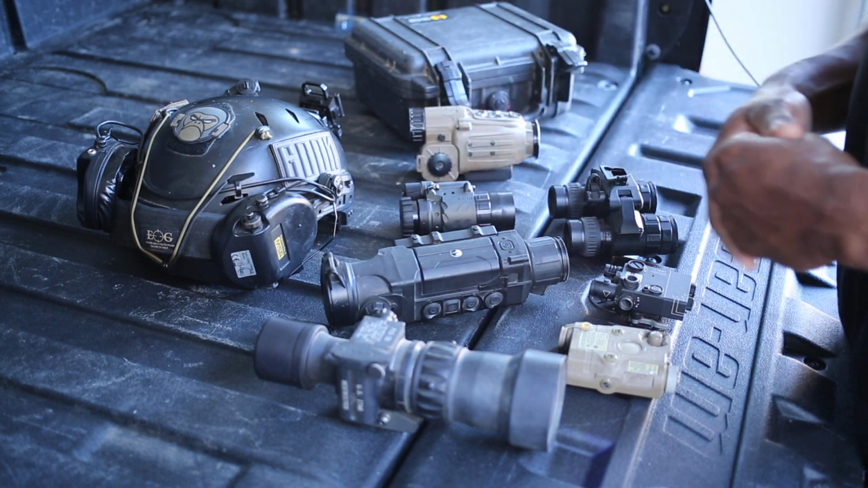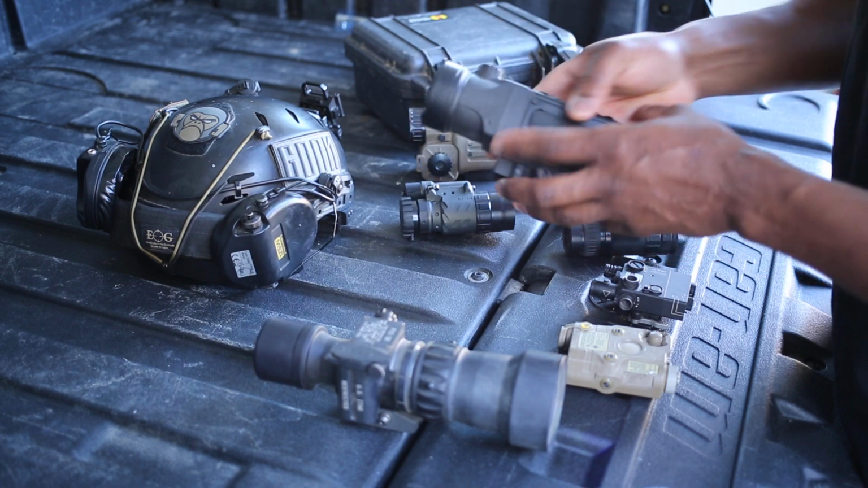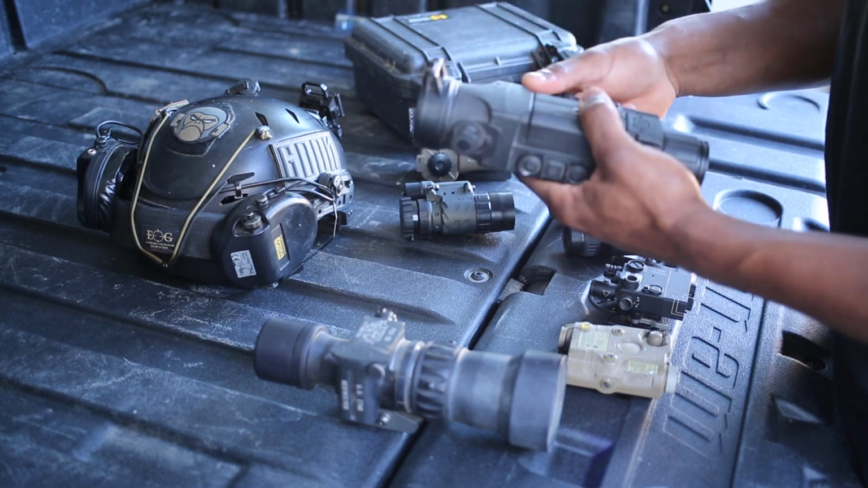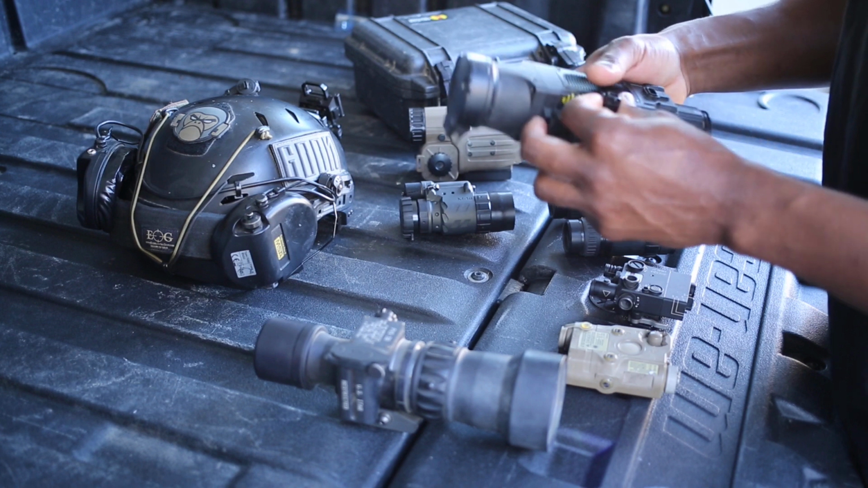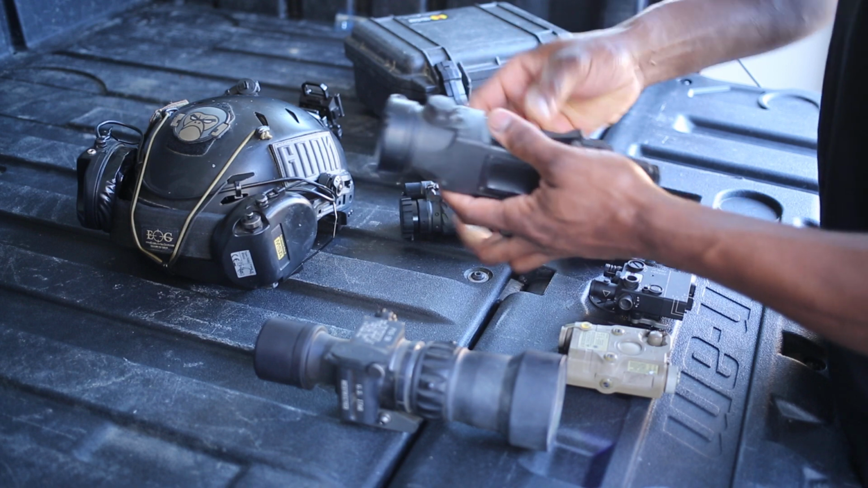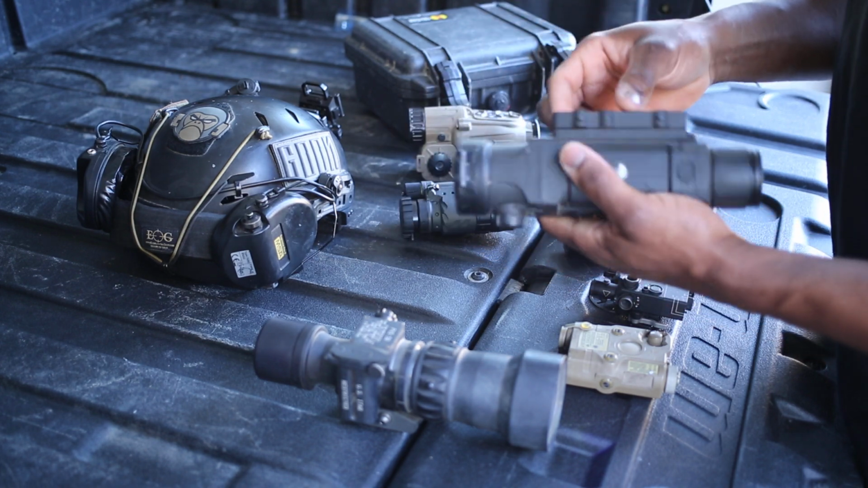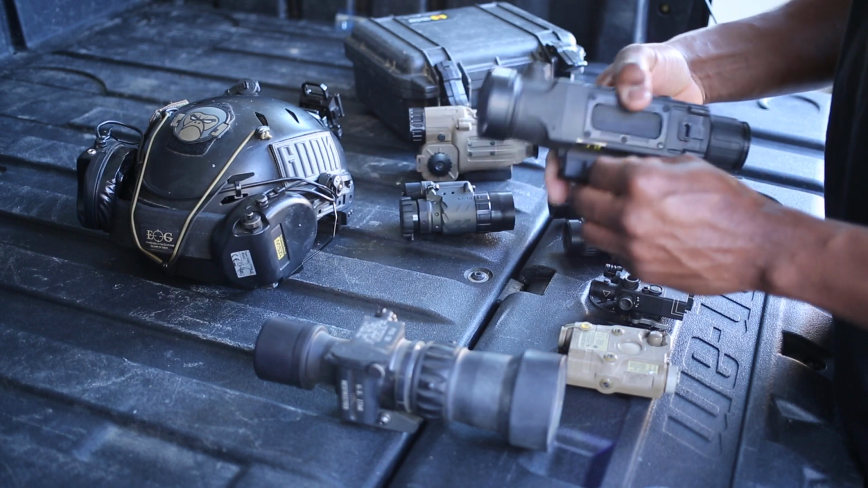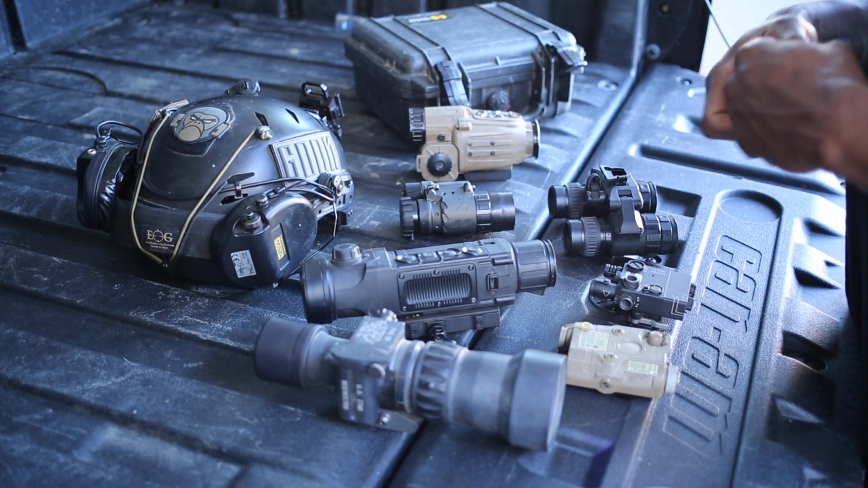Another great option here is the Pulsar Trail. This is the XQ50. You can get the XP50 as well. You guys seen the video. I've been hunting with this one for quite some time. I like it mainly because I can recharge the batteries. I don't have to worry about running through CR123s, and the battery life is pretty amazing out of these things. But that's my little go-to thermal right there.